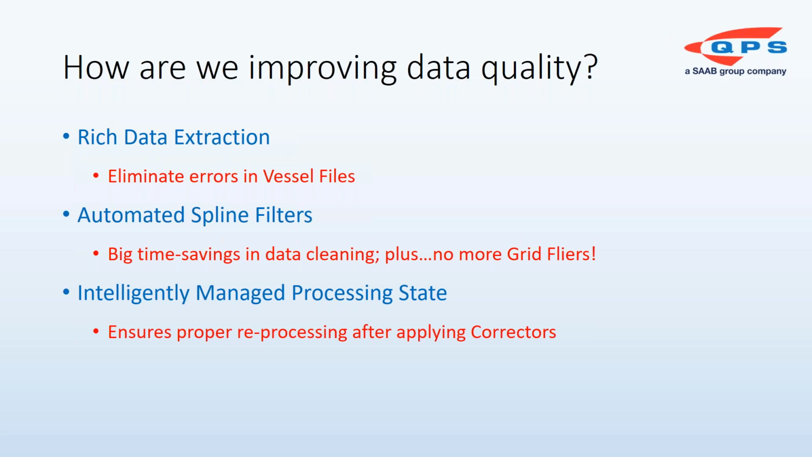And so usually people will, out of an abundance of caution, just do a lot of redundant processing, or they're going to make mistakes. So this is where this intelligently managed processing state is really going to help. It irons that out.